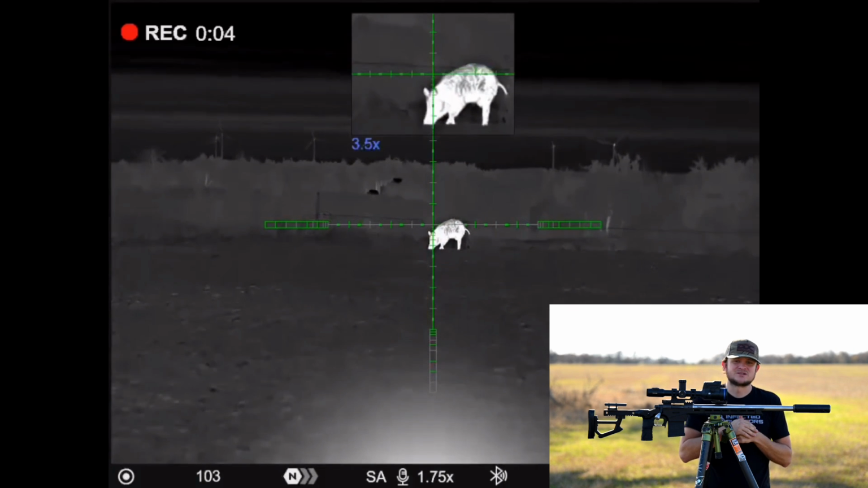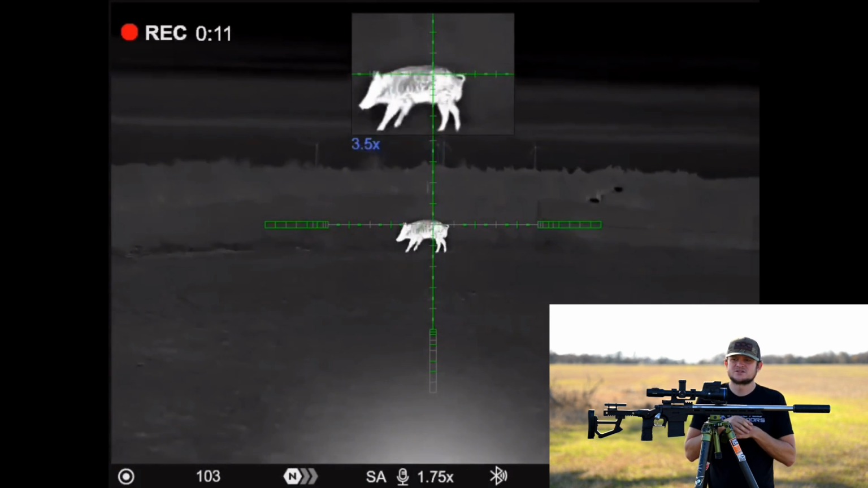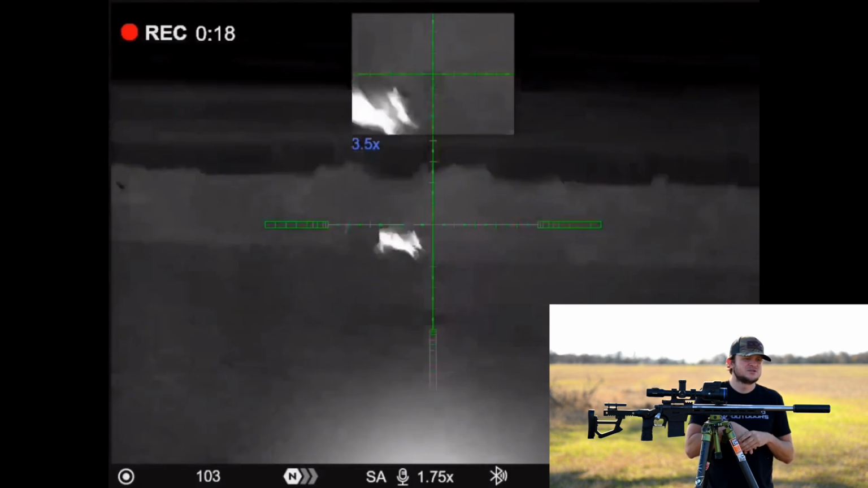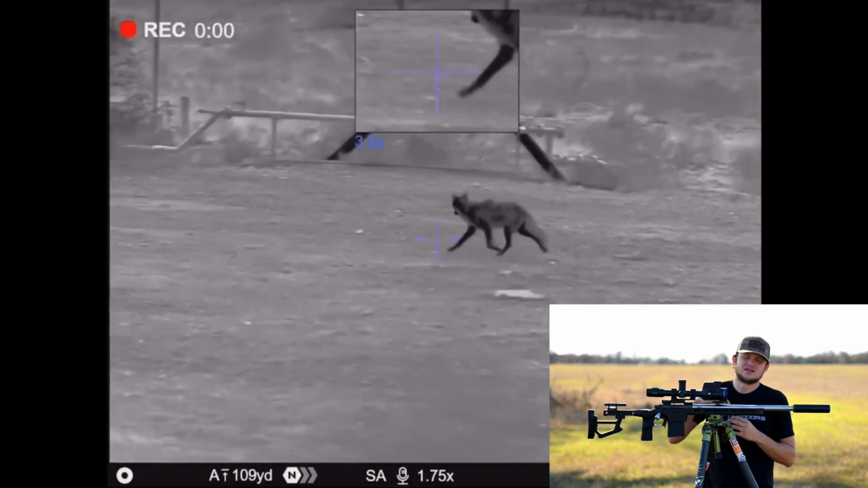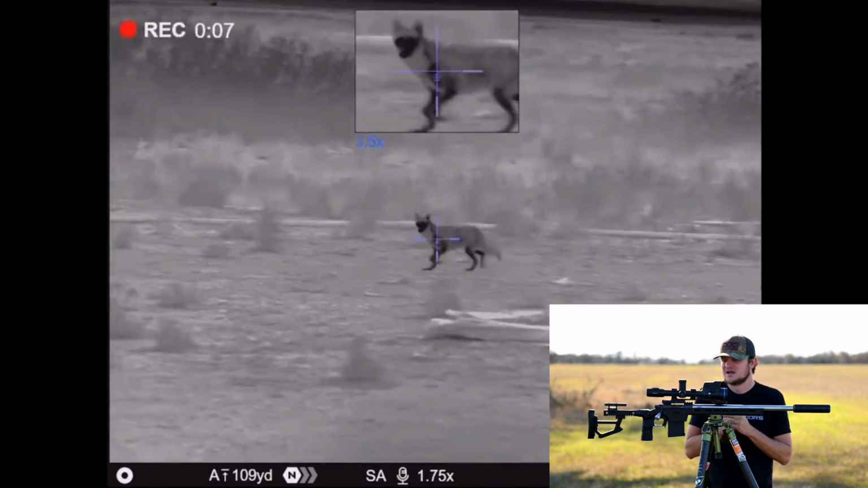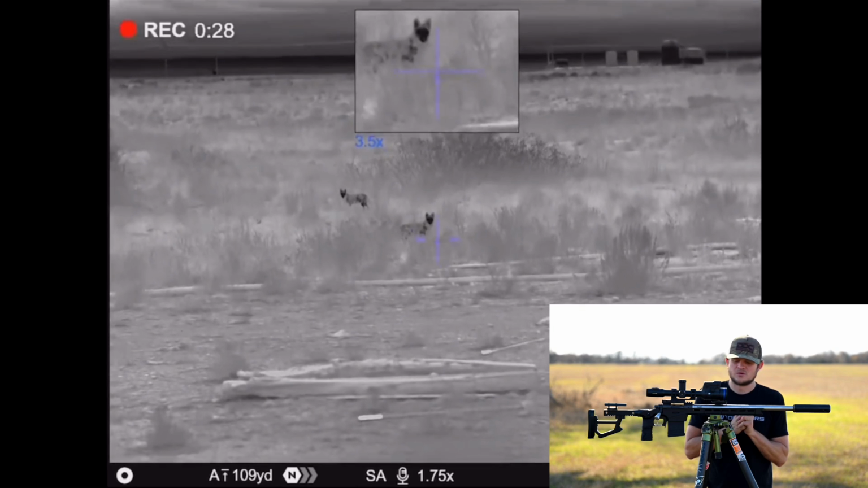Especially if you use picture-in-picture. Guys, use picture-in-picture. I'm telling you, if you're thermal, if you're hunting coyotes or pigs, it doesn't matter. You'll be a lot more accurate. If you're making a coyote stand and you get a double, I promise you, after you take that first shot, you'll be able to scan, find that next coyote, and use picture-in-picture to make an accurate shot. We use picture-in-picture in almost every scenario we run into, and it helps us a lot.